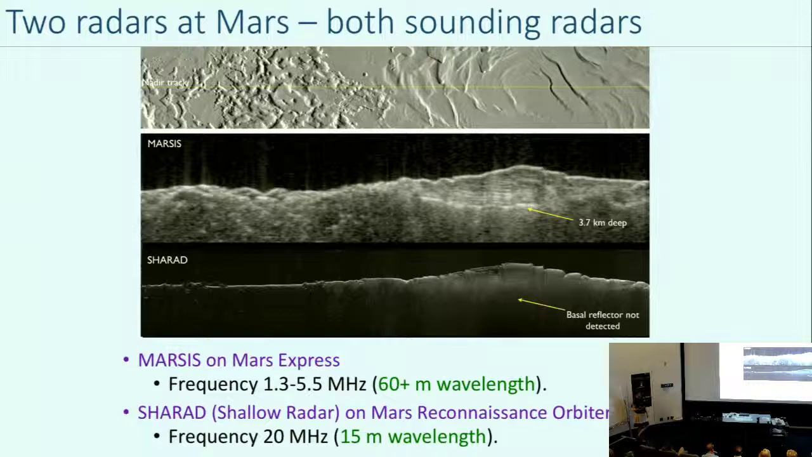And the other one that I'm going to spend most of the time talking about is SHARAD. And that's on Mars Reconnaissance Orbiter. And like I said, that's the same spacecraft that the HiRISE camera is on. And the frequency of this radar is 20 megahertz, so that corresponds to about 15 meters. So these are really long wavelengths.